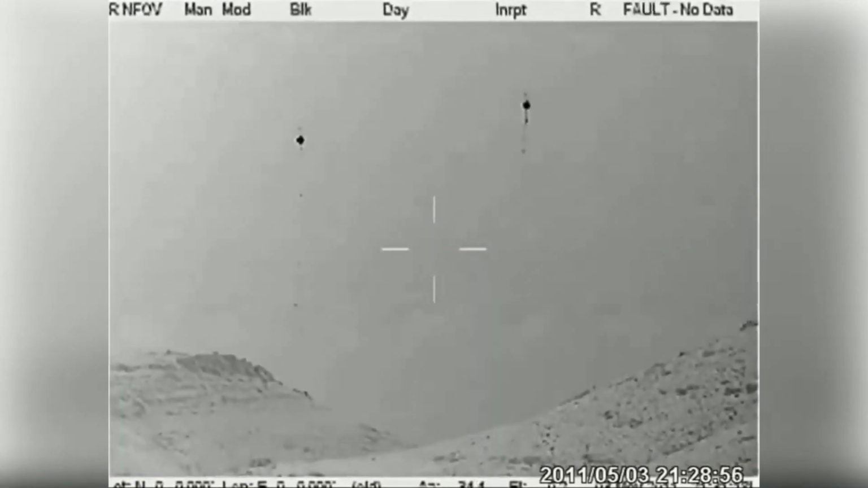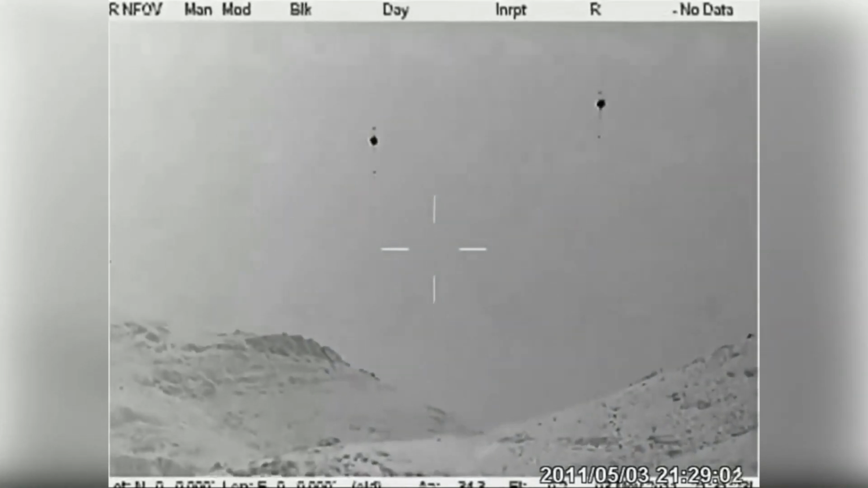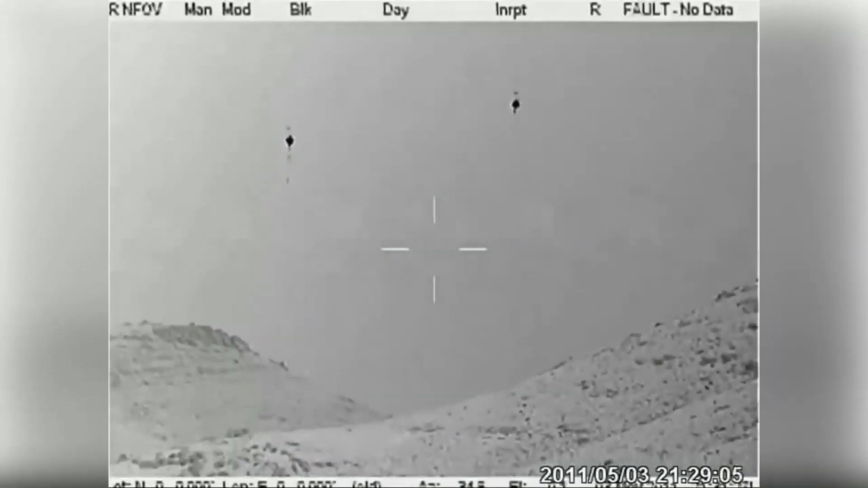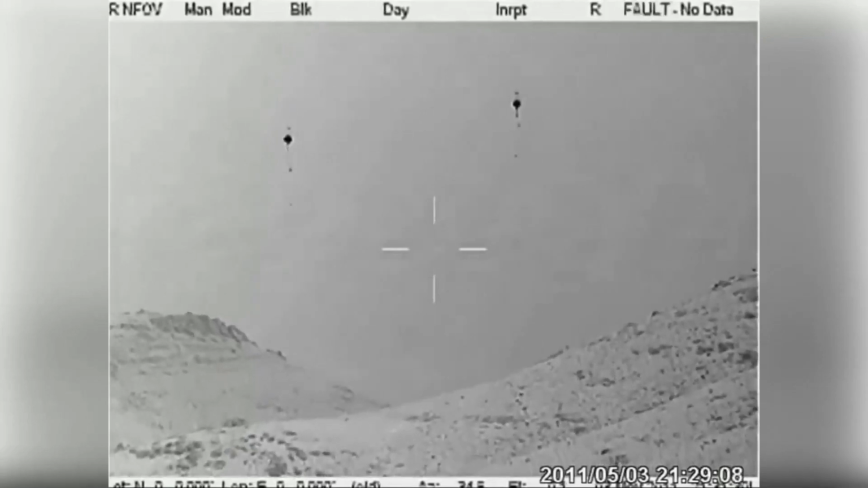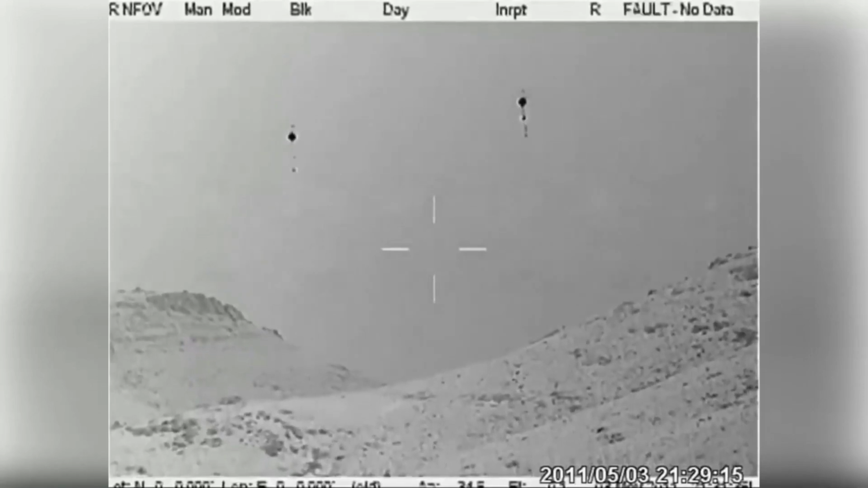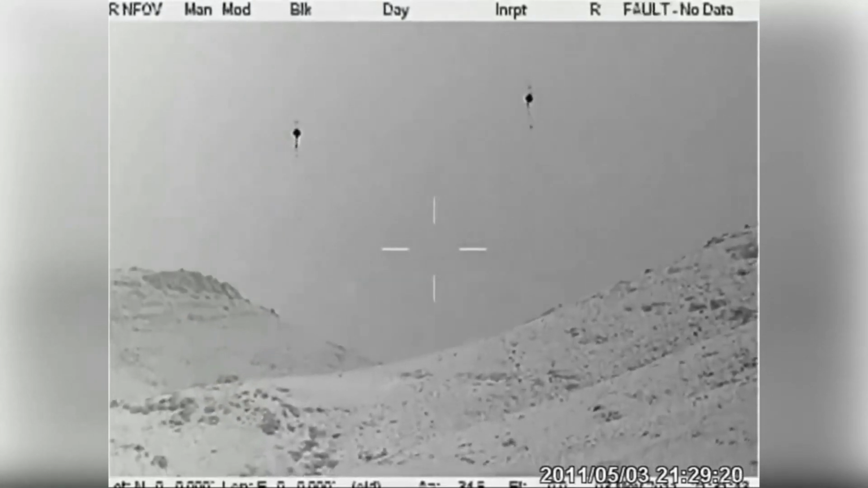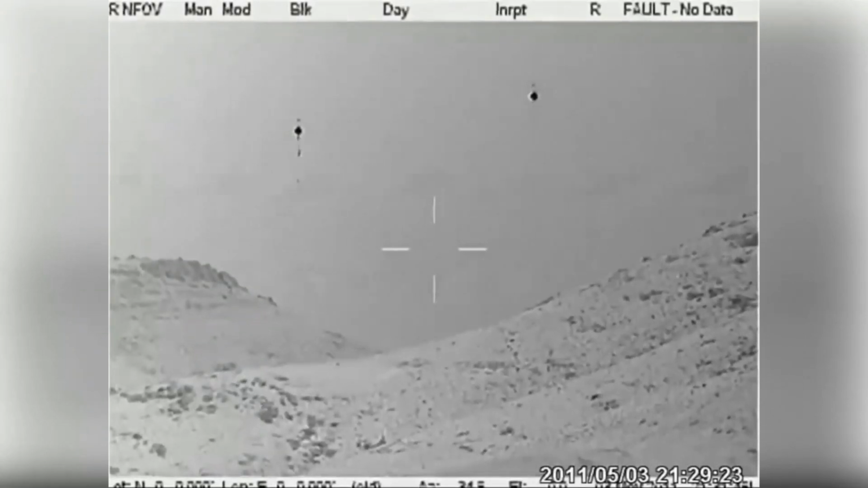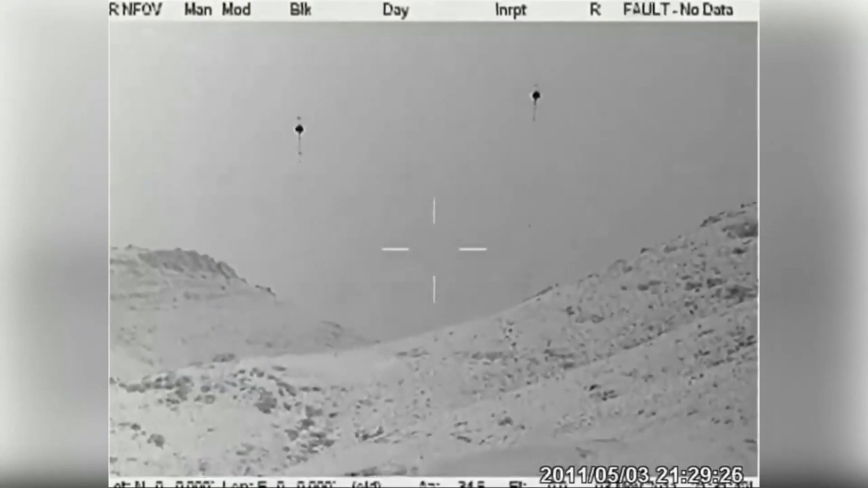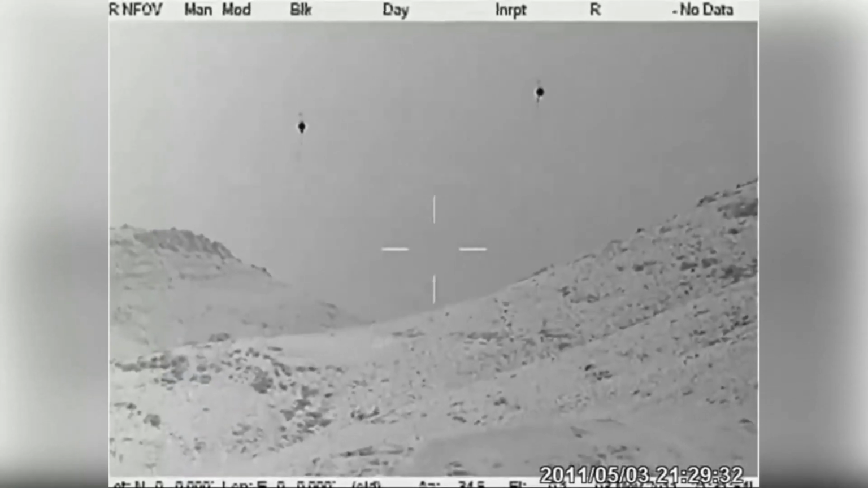And that shift from FLIR to a regular camera is so important. Why is that? Because it confirms we're not just seeing heat anomalies. We're seeing objects that are reflecting light. Oh, that's a good point. And the colors themselves are so vibrant. It makes you think, could this be some kind of energy source? Or maybe even some sort of internal mechanism at work. That's wild. It really makes you wonder.